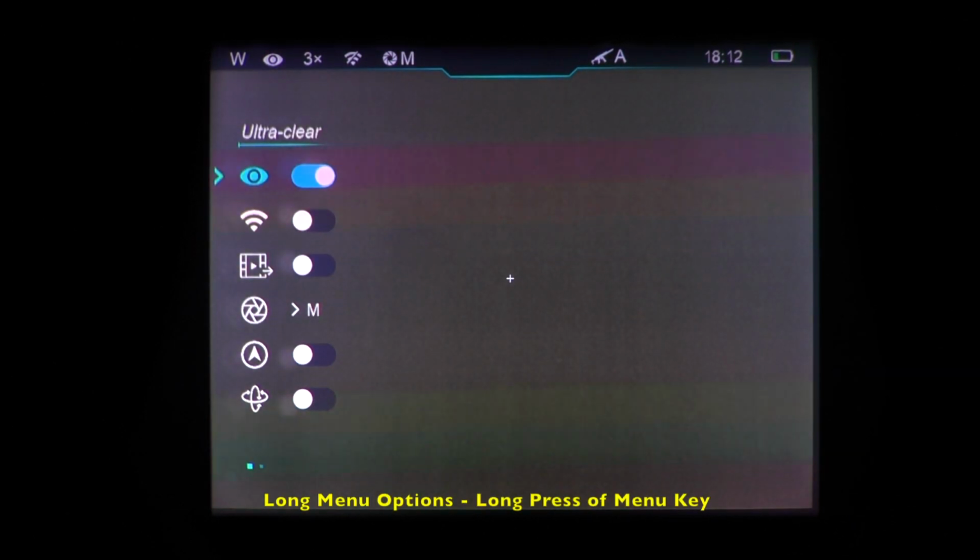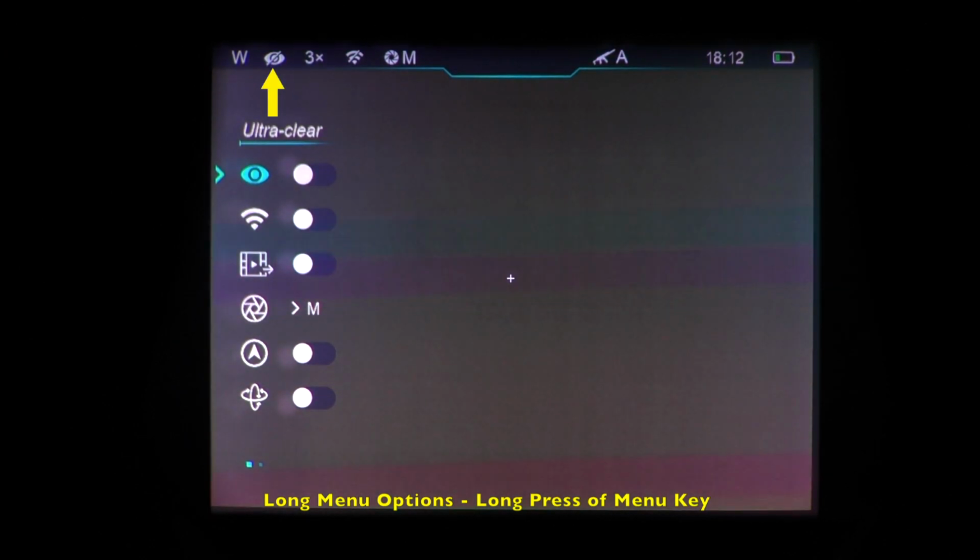Alright, and then we'll finish off here with the long menu. You press and hold the menu button. I called it Clear ID. It's called many things, but in this menu it's called Ultra Clear. So press the menu button, and that eyeball indicator in the top HUD now has a cross slash through it, meaning it is off. And then you can toggle Wi-Fi here, on and off. Again, a cross slash through the icon is indicated based on your selection here.